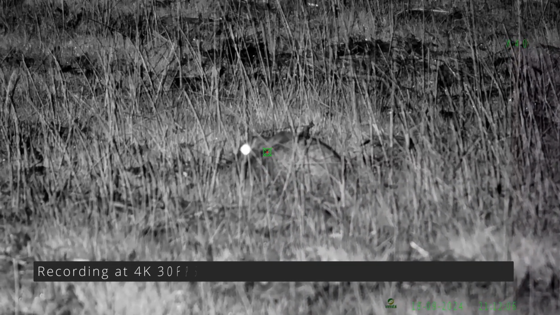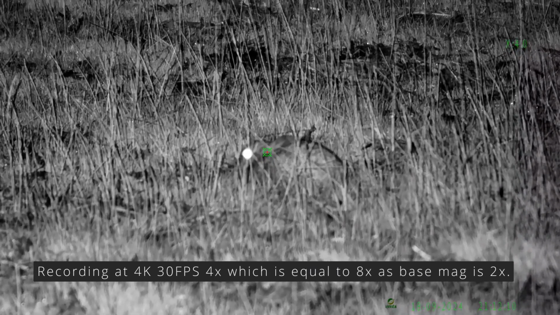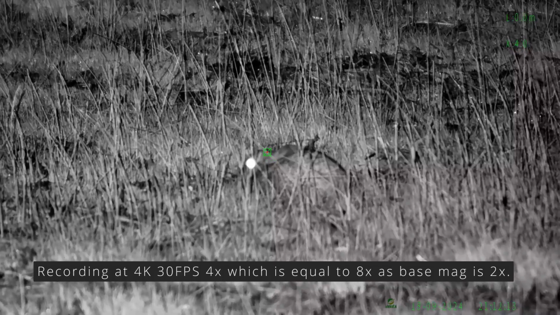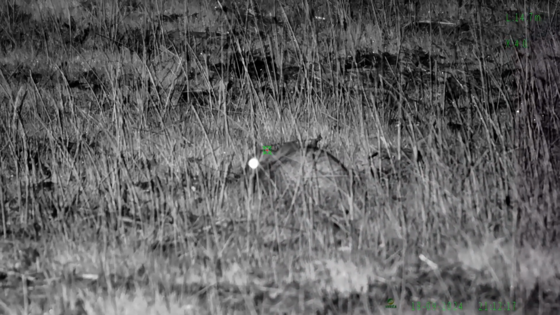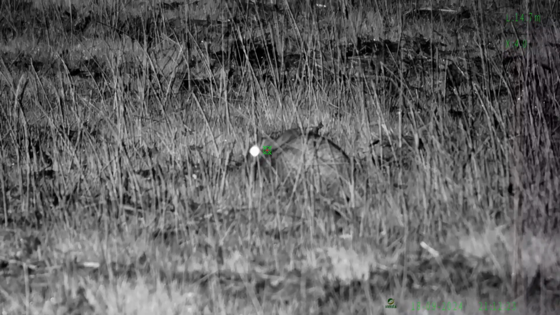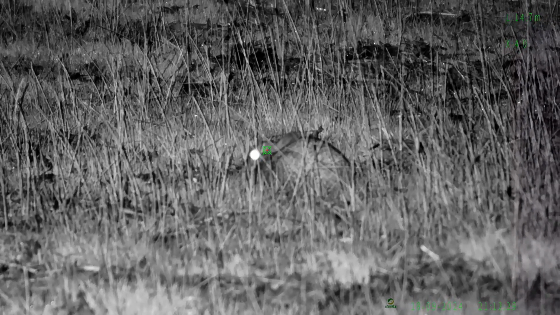Okay, so this is at 4K 30 frames per second. The rabbit again, it's just at 14 meters. 14.7. Now this is close range, but that's an absolutely cracking picture. Now, there's nothing wrong with that at all.